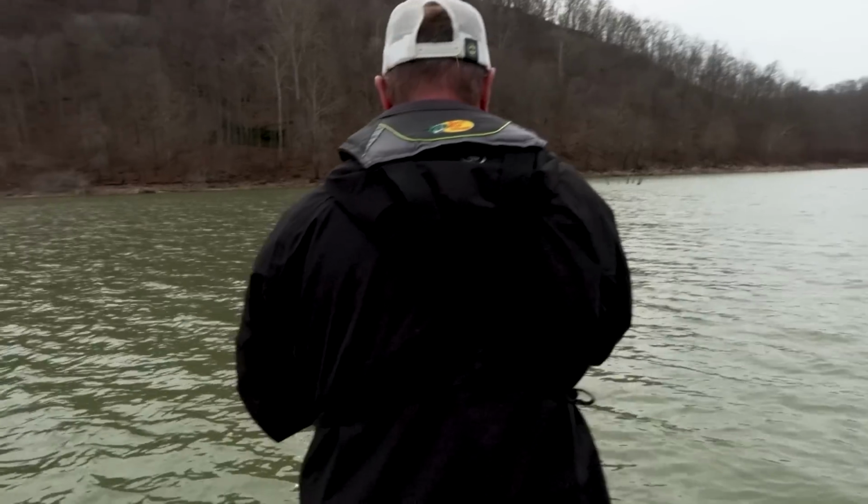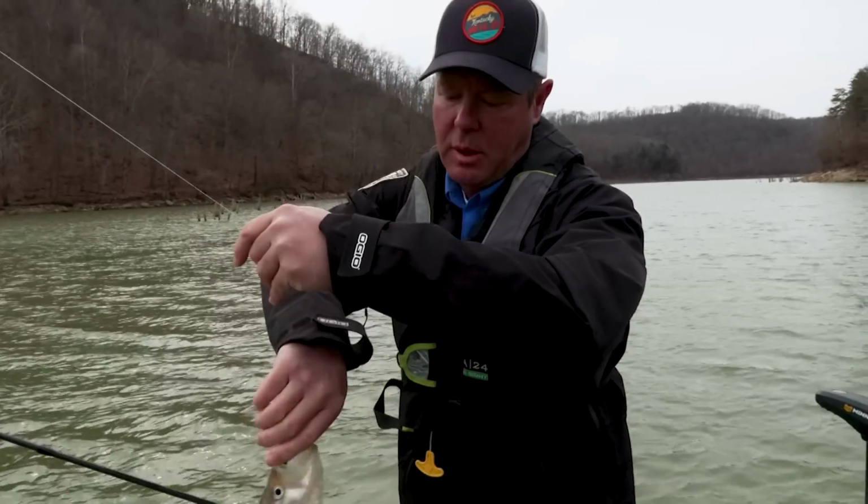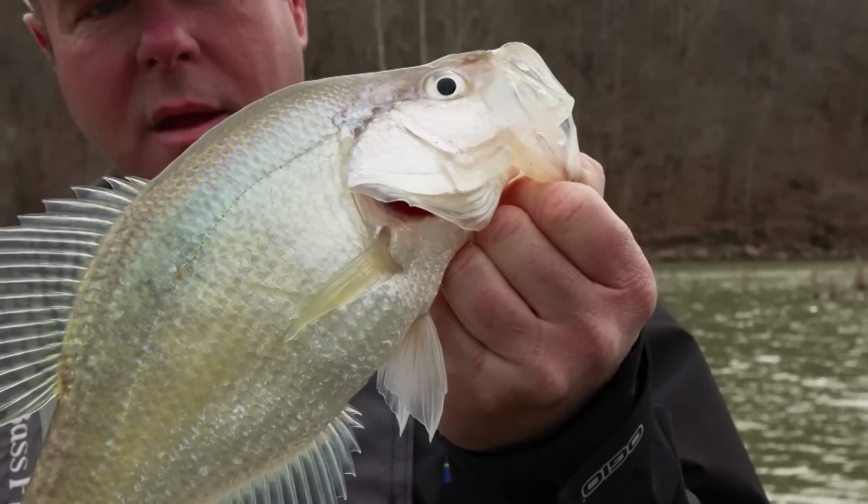Well, that time I just had to be patient as you scanned away and came back to him, and wait to see where my lure was. And when it came back and I could see my lure, I happened to be right on it.